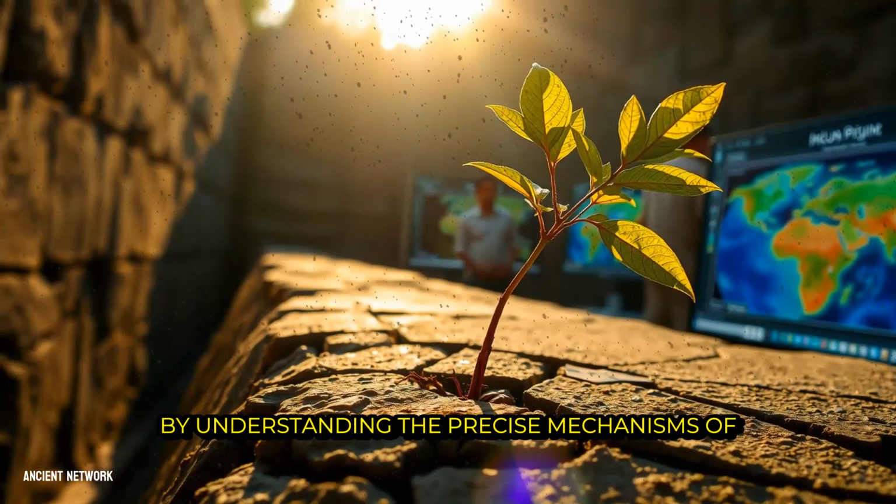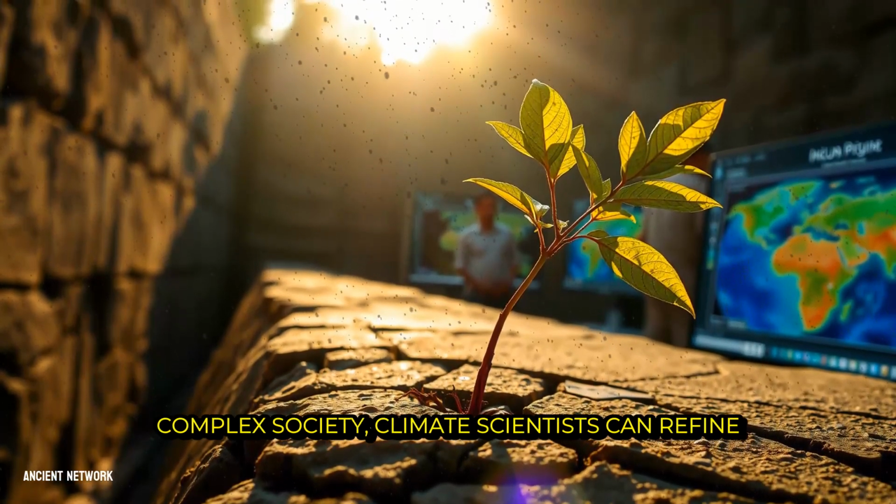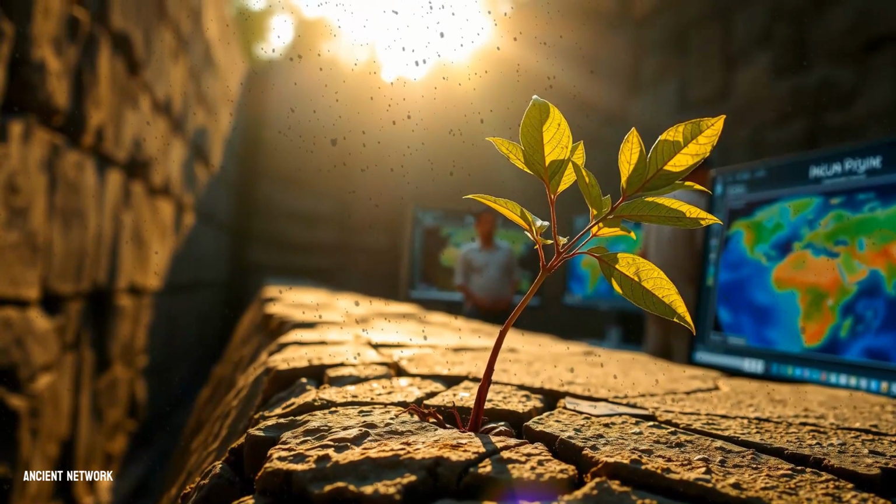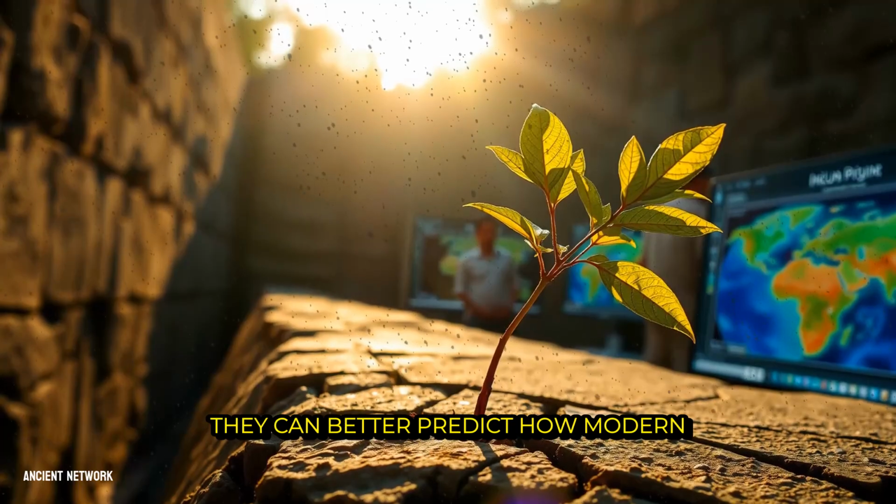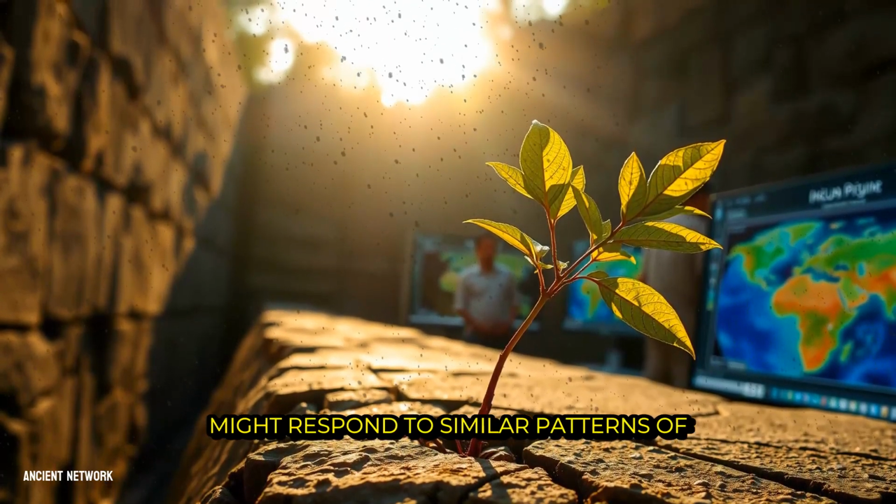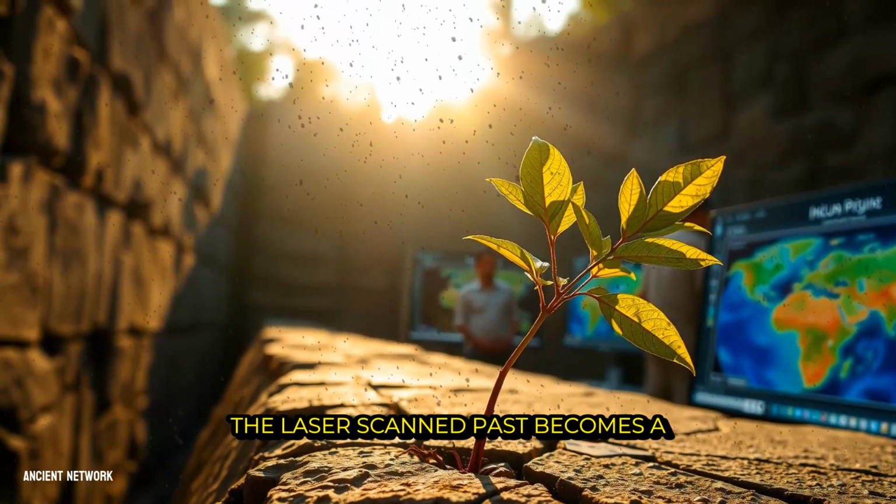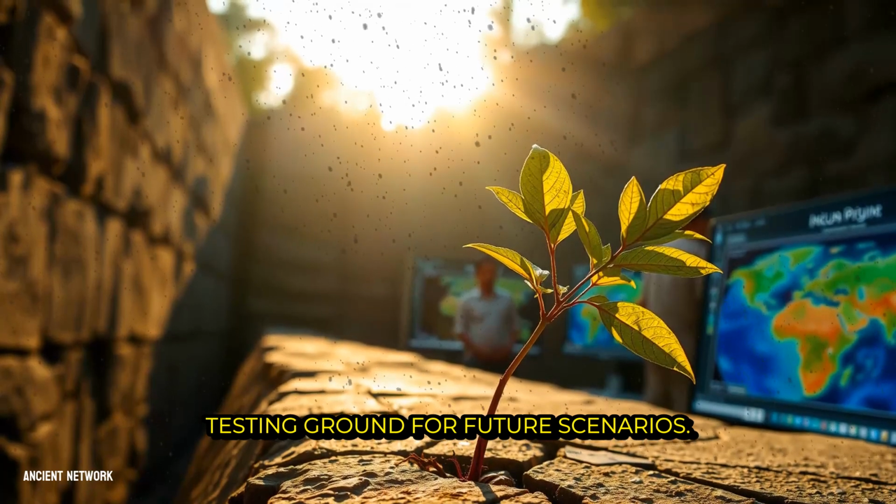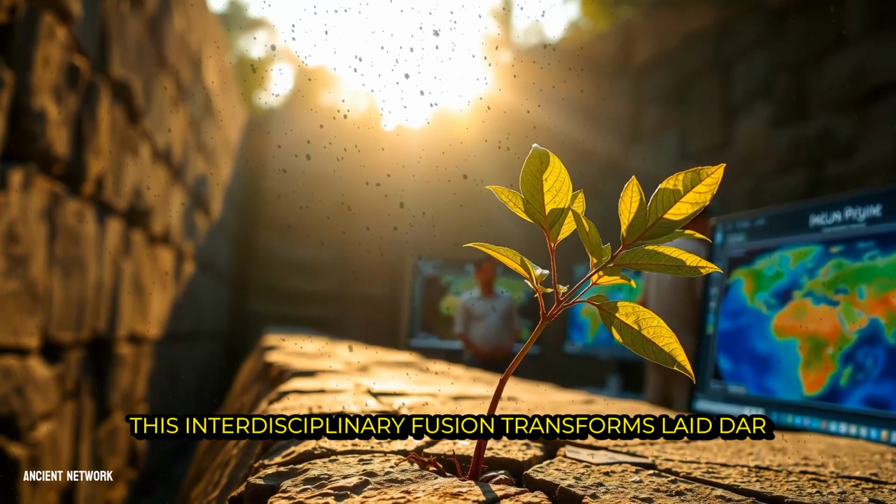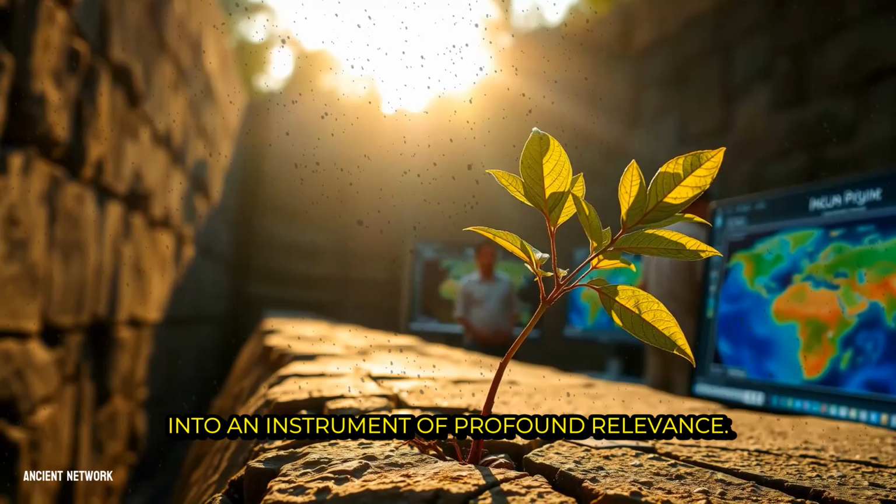By understanding the precise mechanisms of how an environmental change impacted a complex society, climate scientists can refine their models. They can better predict how modern communities, with their own intricate infrastructure, might respond to similar patterns of drought or deluge. The laser-scanned past becomes a testing ground for future scenarios. This interdisciplinary fusion transforms LiDAR from a tool of pure discovery into an instrument of profound relevance.